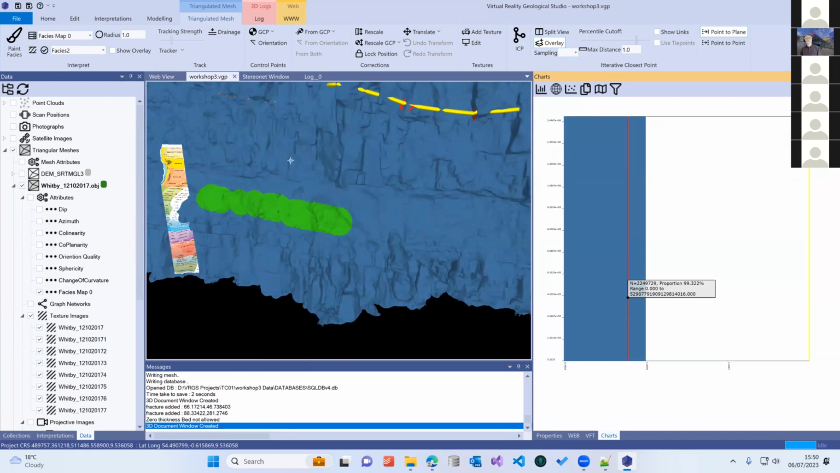So it's not quite displaying correctly at the moment. But the way that I would use this is that I take these parameters into Petrel. You can extract your facies map from your mesh as a point cloud with facies parameters, take it into Petrel, upscale it, and use it as conditioning for your reservoir model.